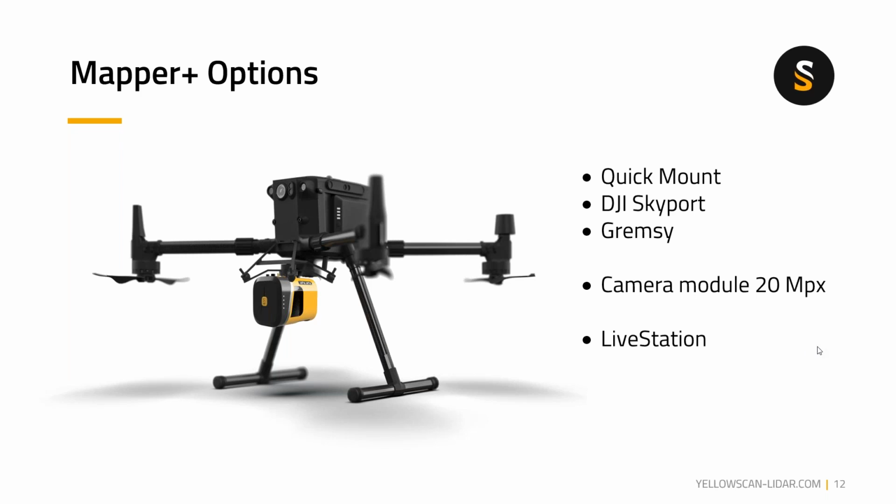So let me just elaborate on what the live station is. It allows you to monitor your point cloud data live, using a radio modem. You install a radio modem on your UAV, and there's another radio modem on the ground, and they will be connected so you can monitor your point cloud data live.